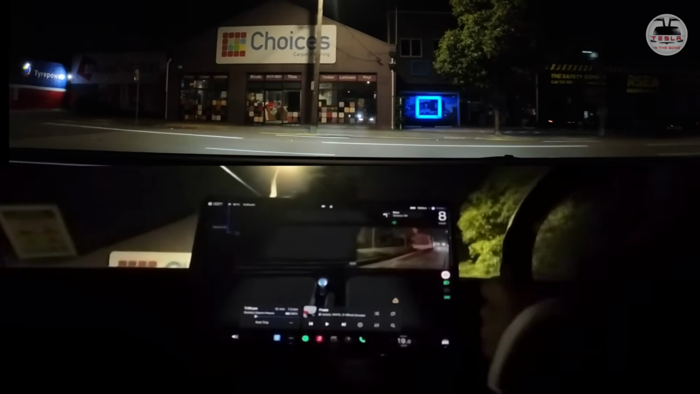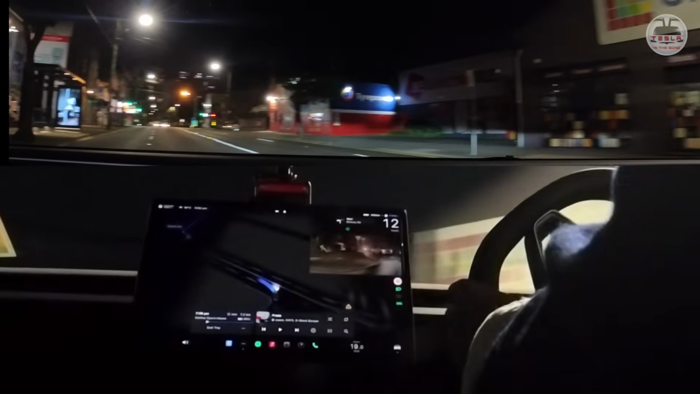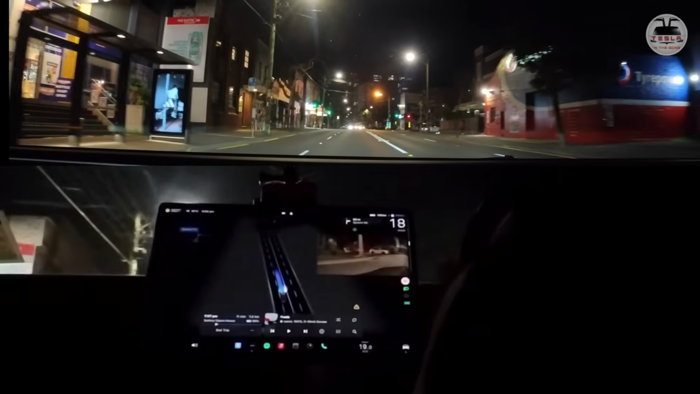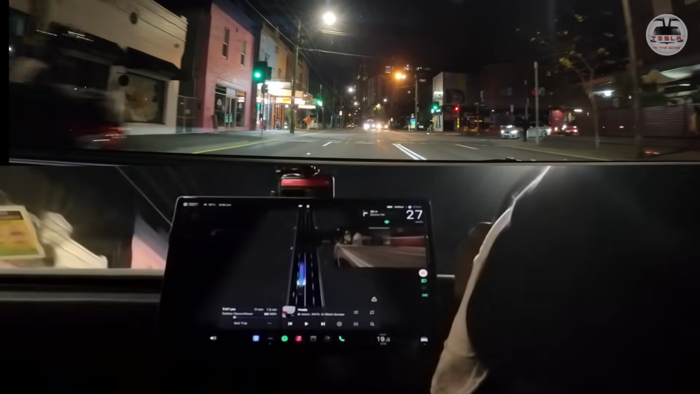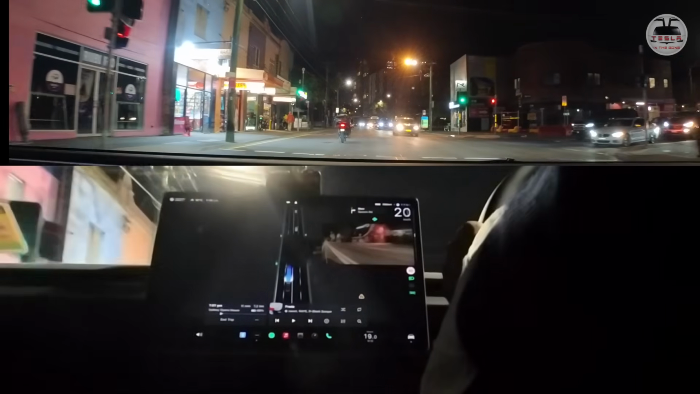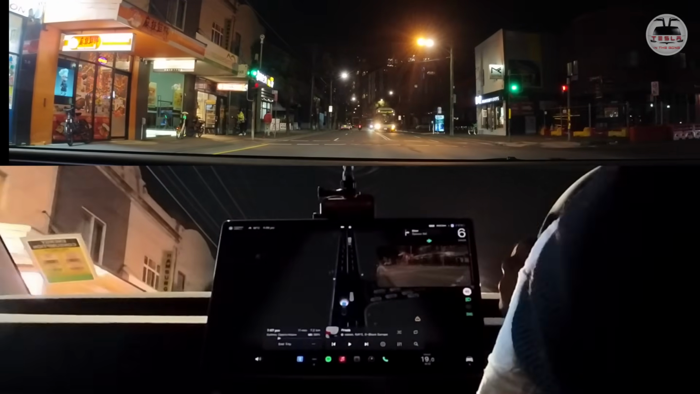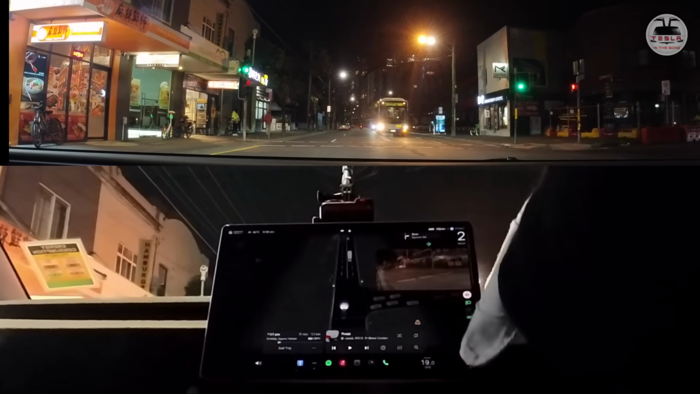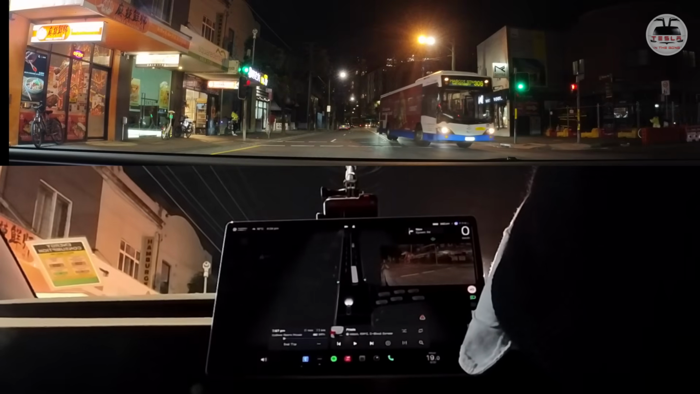So there is oncoming traffic on the right. Okay, this is too cool, guys. And it shows the second lane because it has to turn right here. The traffic light is on, but this is oncoming traffic. Will it go? Will it go? It went to the middle of the road. Oh my gosh. Don't turn, don't turn.